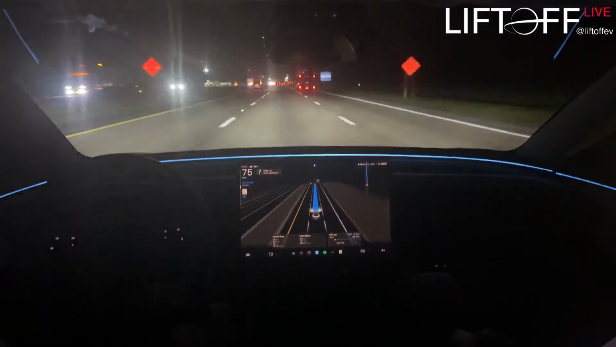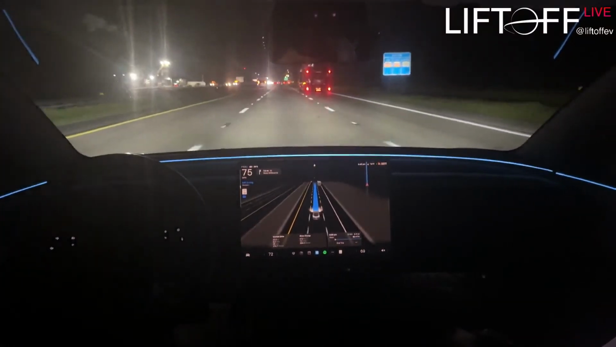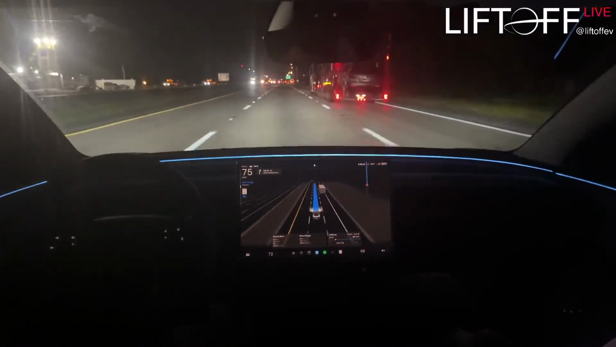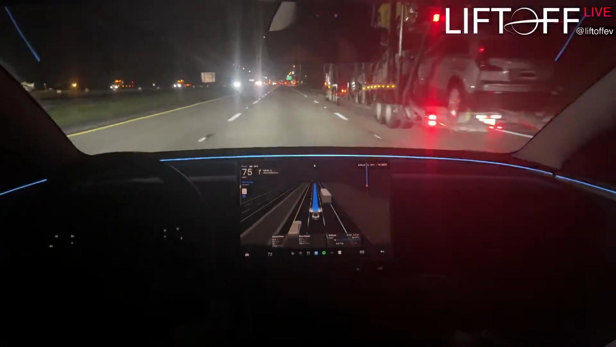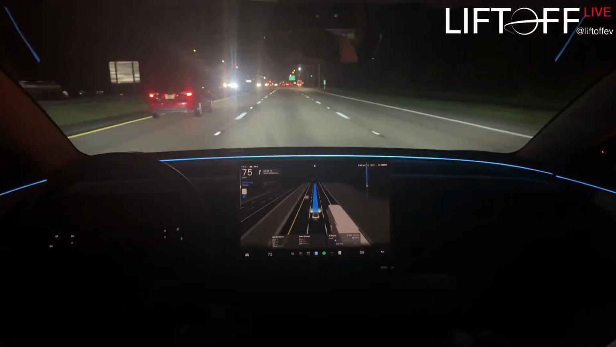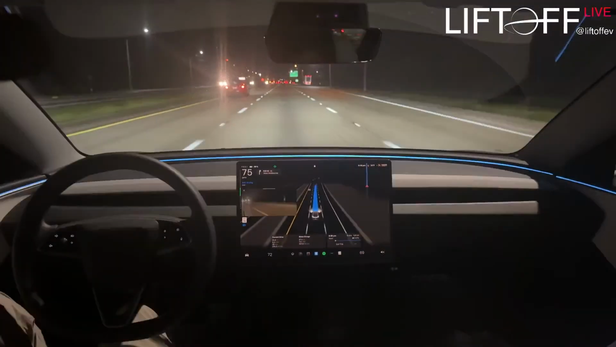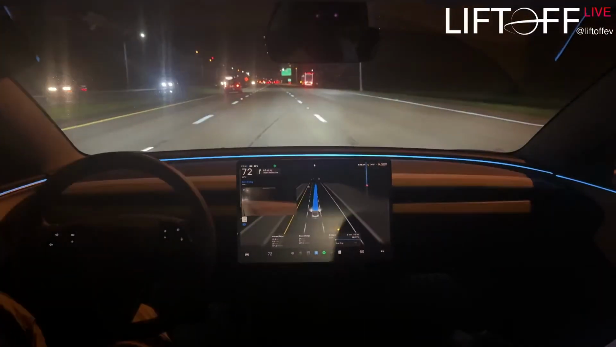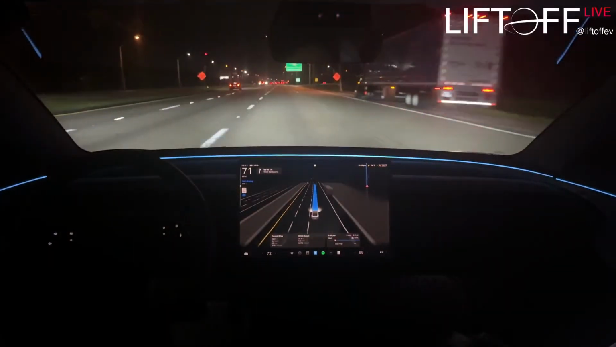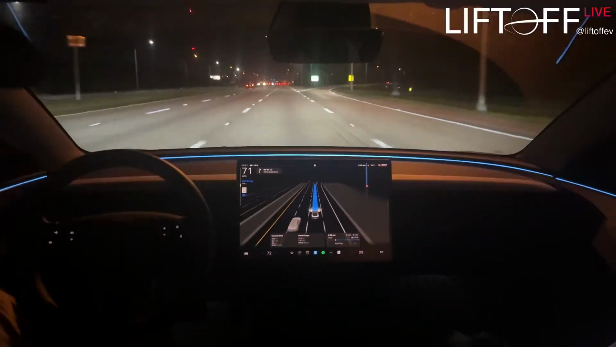Once I pass this truck, maybe we'll see what chill mode is like now. I'm almost afraid to try sloth, because driving too slow in Florida is almost like a death wish. Okay, scroll down into chill. It definitely slowed down a little bit right as I moved it into chill, and then immediately started getting over to the right lane.